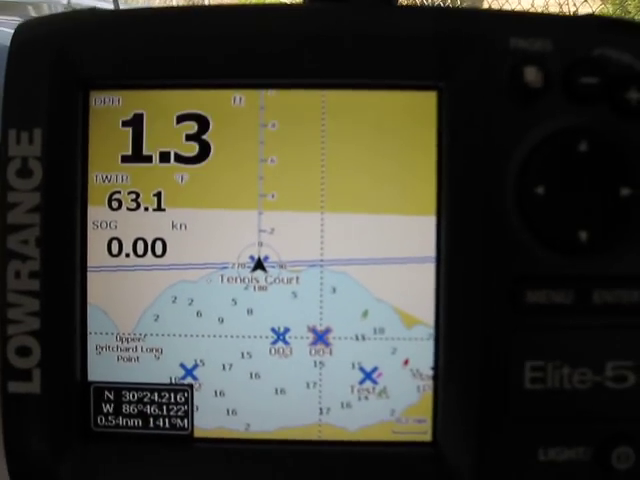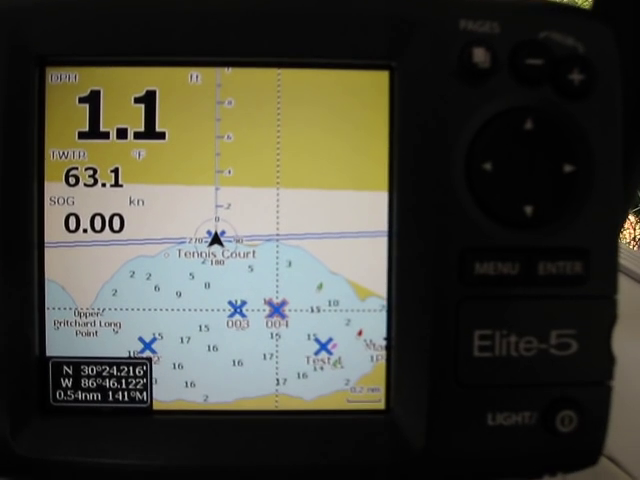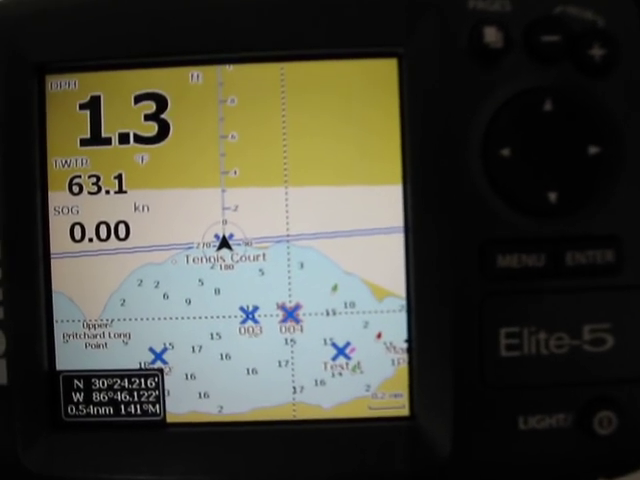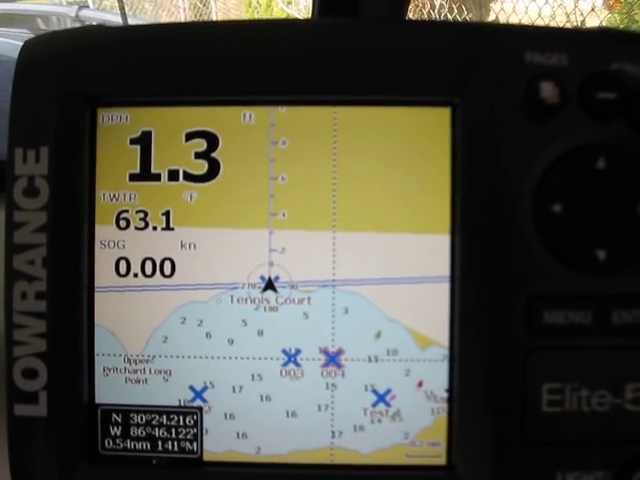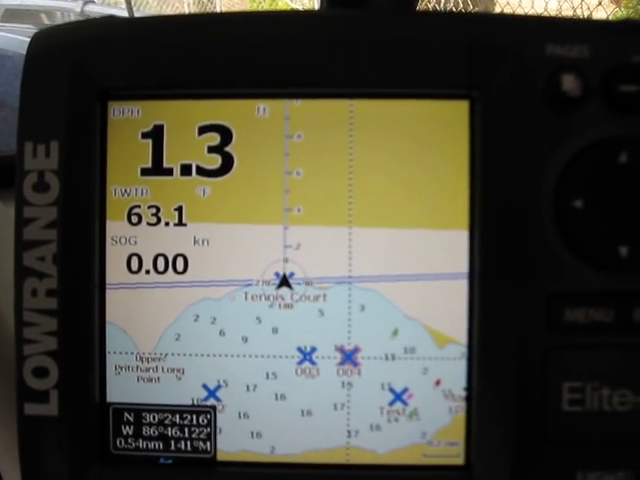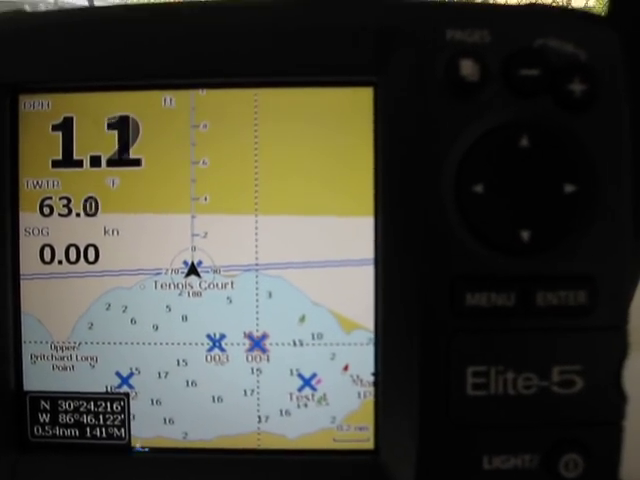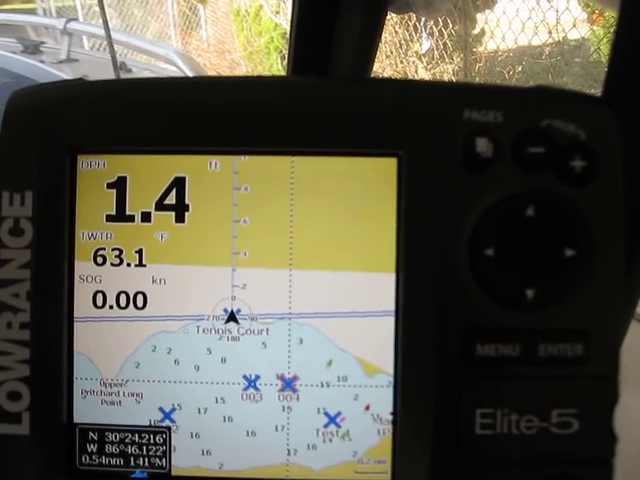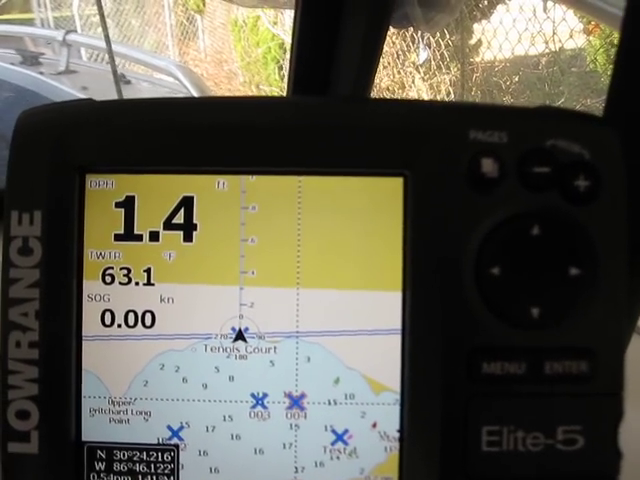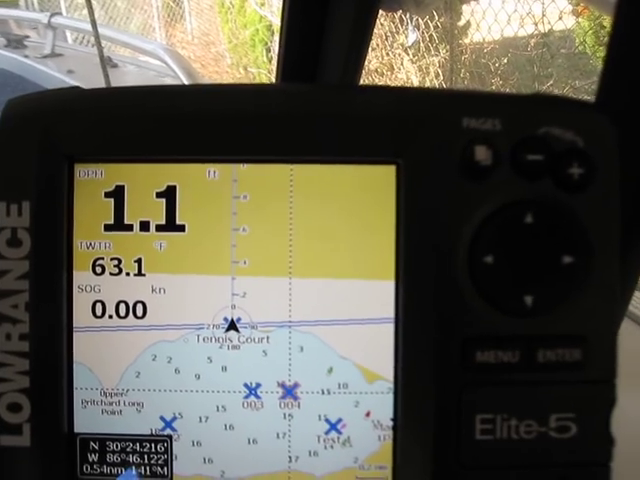Well, that's a quick review of the Lowrance Elite 5, which is kind of outdated. The DSI sort of replaced this one, and then the HDI, and they're constantly updating these things, and I'm sort of stuck with this. My brother paid $500 for this one, and now you can buy this one I saw the other day on Black Friday for $319.